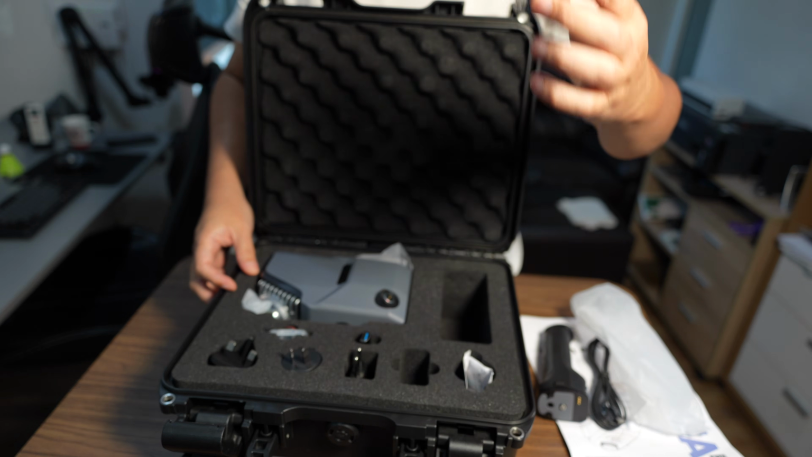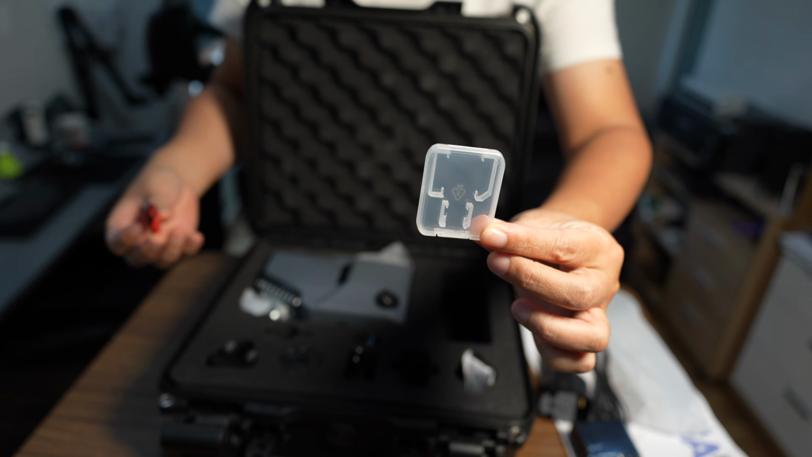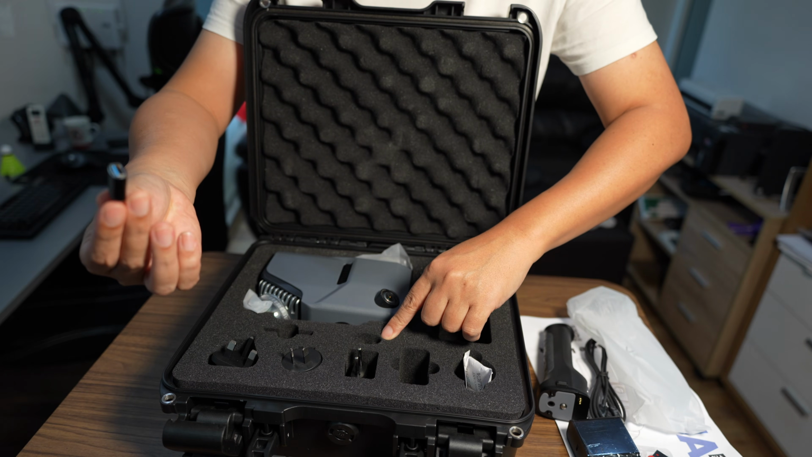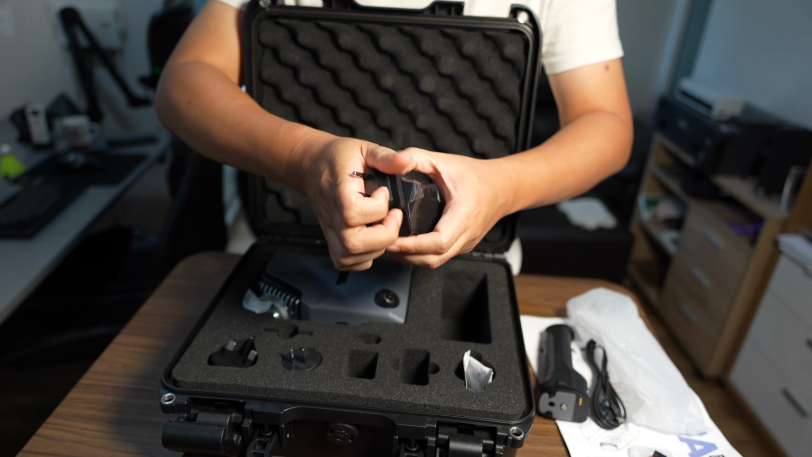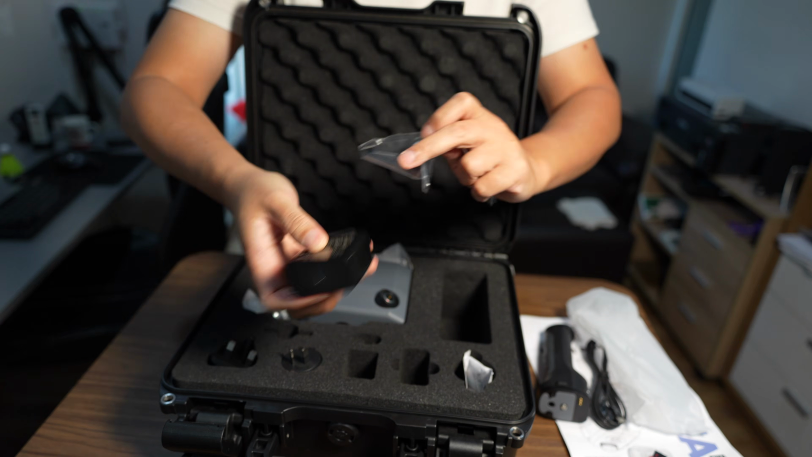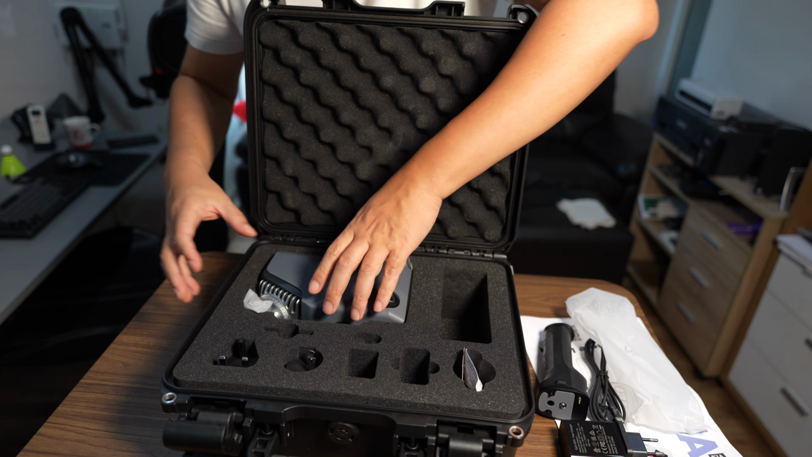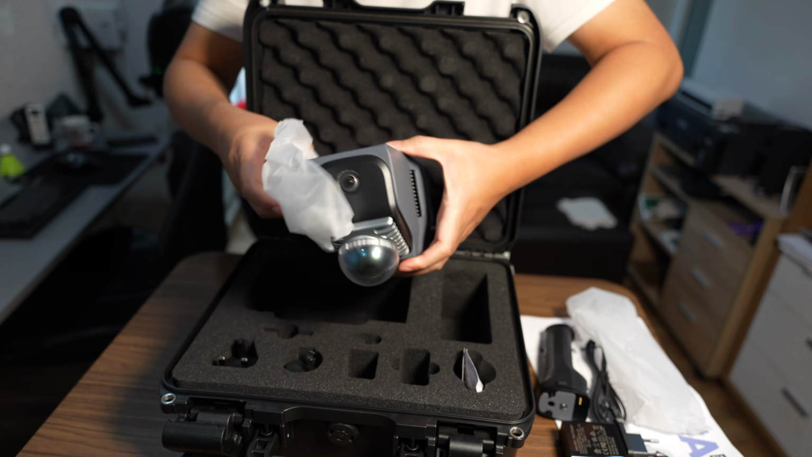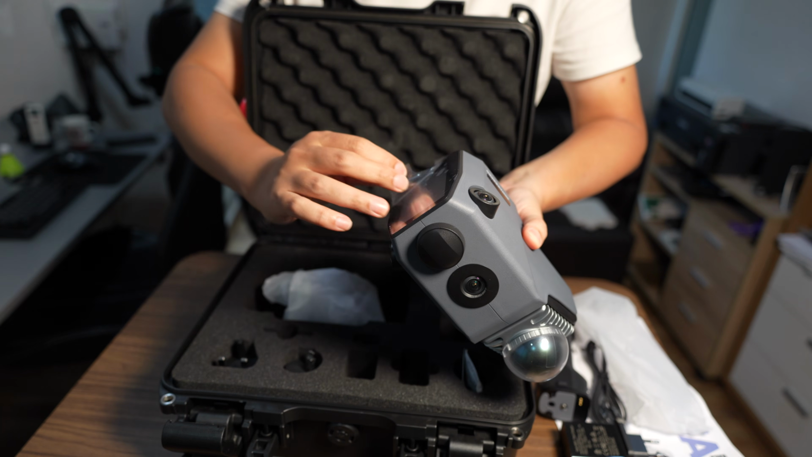Could be a charger, a thumb drive, but this box is empty. And they have a USB-A to USB-C cable for the charger. It's a 65 watt GaN charger. So the unit that I have doesn't come with the RTK. They have 4 cameras.